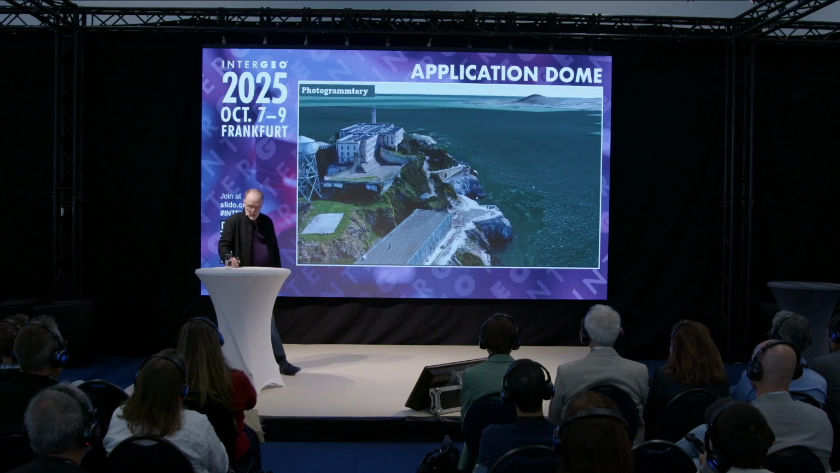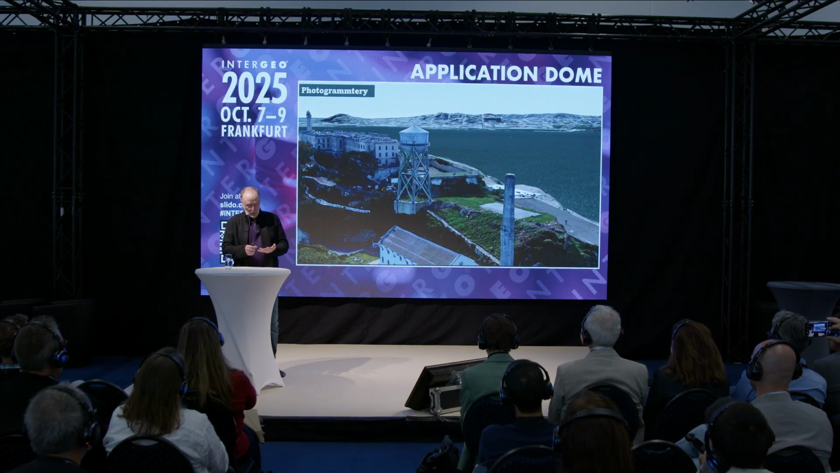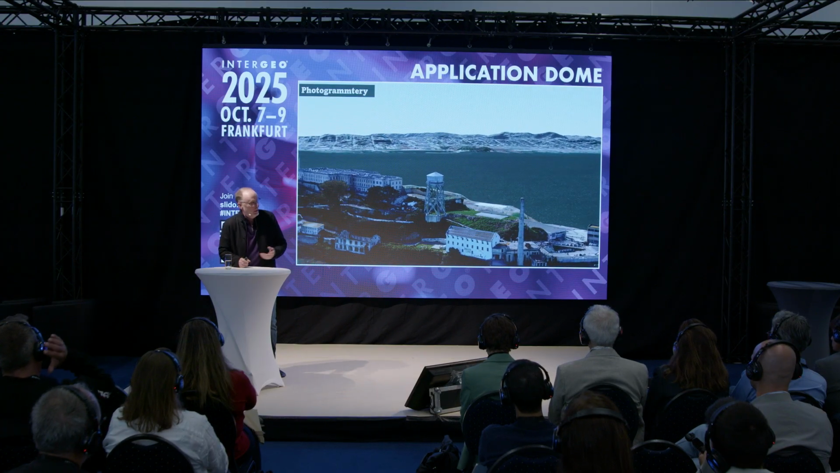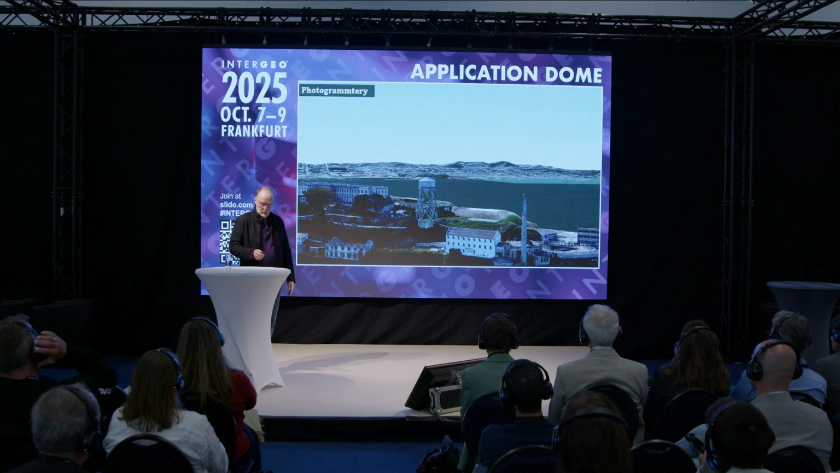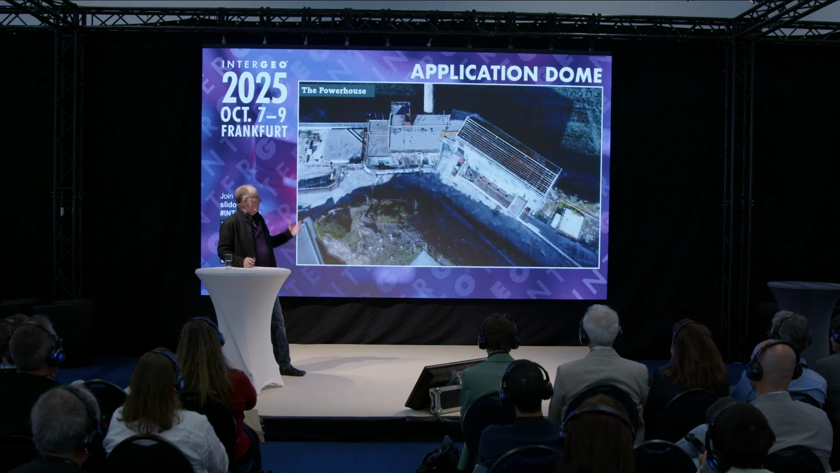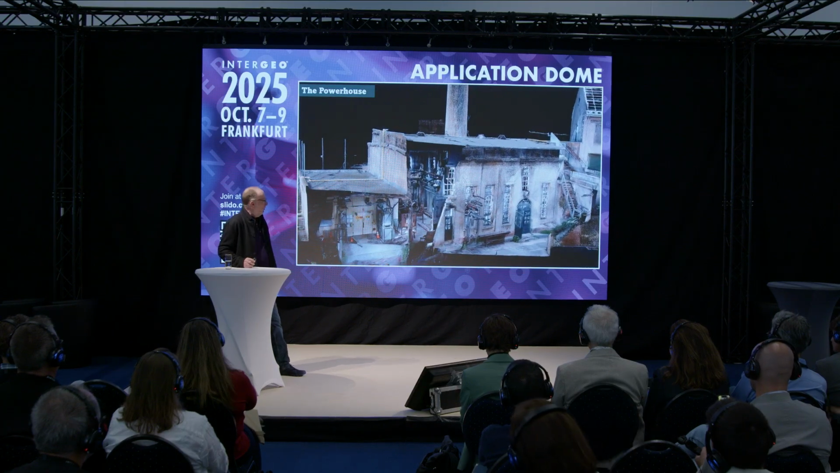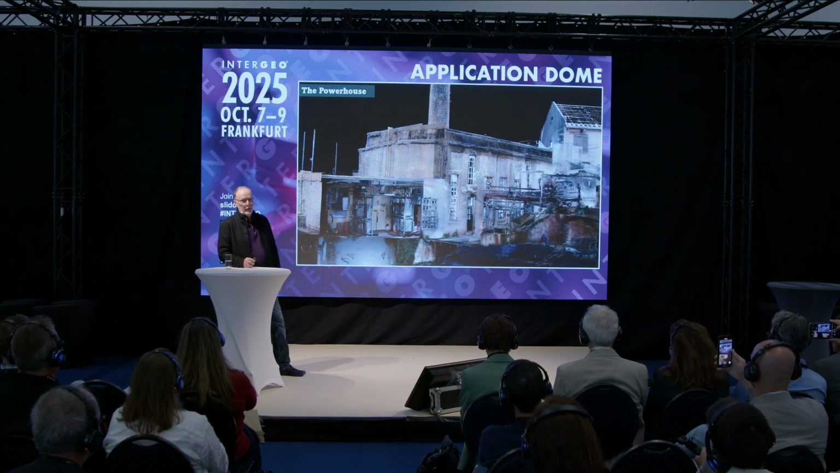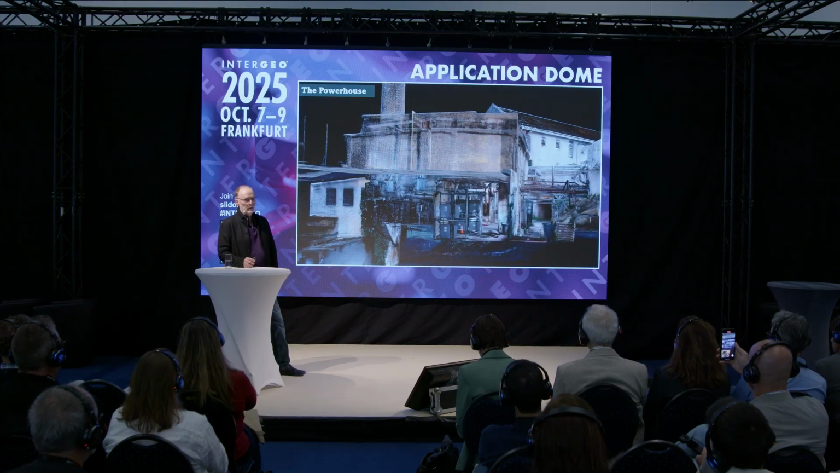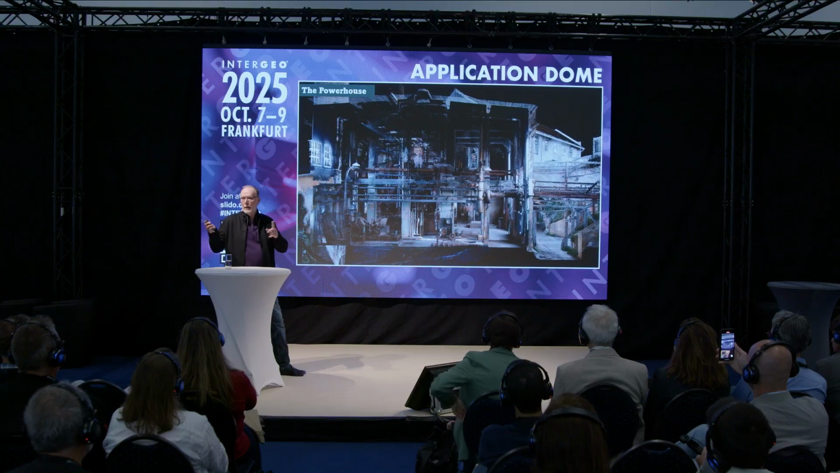Well, the data types are piling up now, right? We have SLAM, TLS, drone-based LiDAR, drone-based photogrammetry. It keeps getting interesting. When we start combining it all, you get to see things no one has seen before. It's my favorite part about being in the reality capture space.